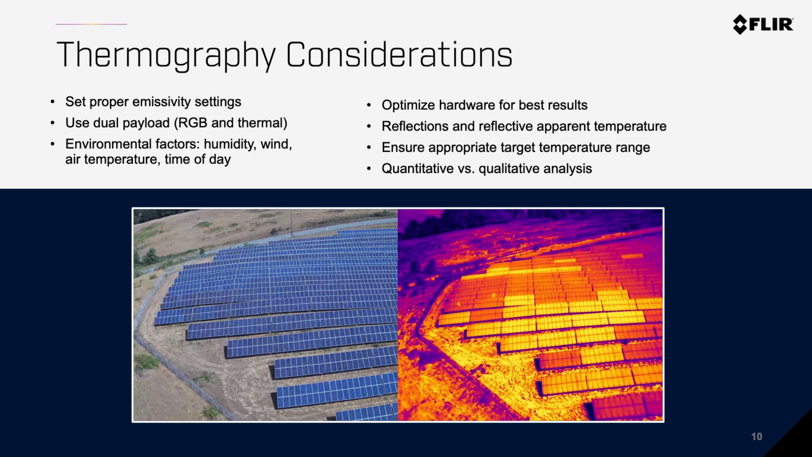You need to optimize your hardware for best results. That means a high frame rate and a high resolution on your camera, as well as enough flight time to be able to collect data on your entire field. You have to understand reflections and reflective apparent temperature, which I just mentioned, because again, solar fields are highly reflective. If you are doing quantitative analysis, you have to ensure that the appropriate target temperature range is set in your camera prior to flight. And again, in future videos, we are going to be deep diving some of these factors to make sure our listeners have an exact idea and an exact way to execute in the field to ensure proper and accurate data.